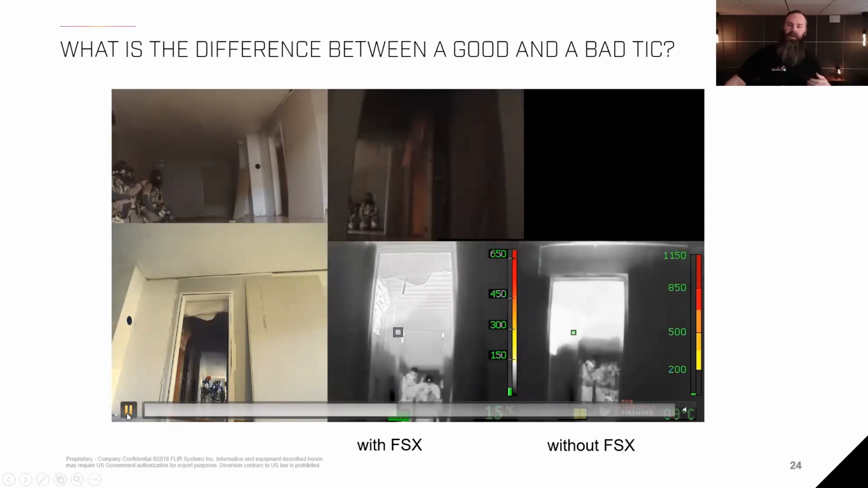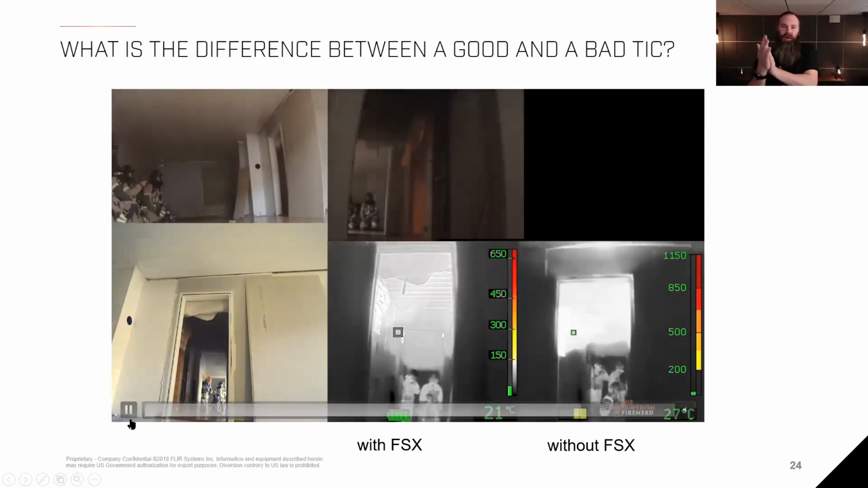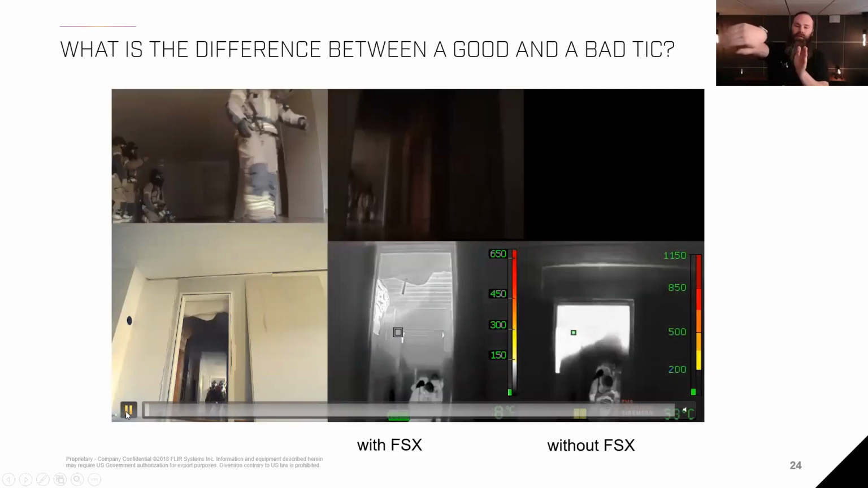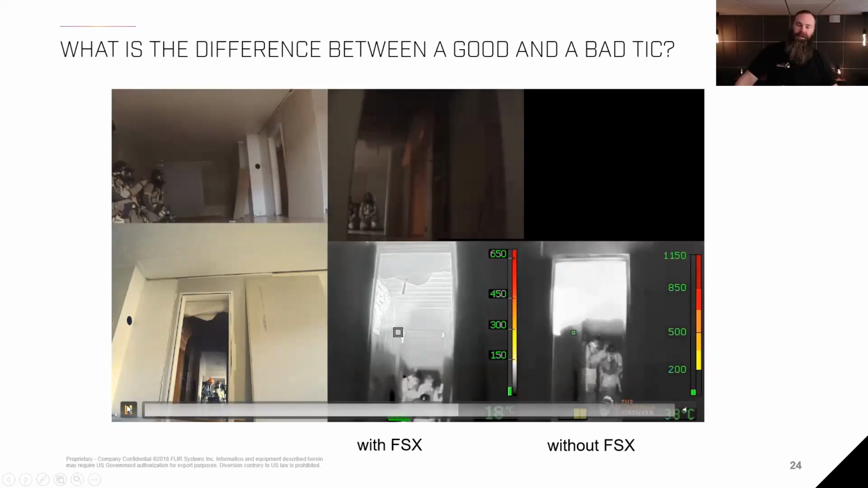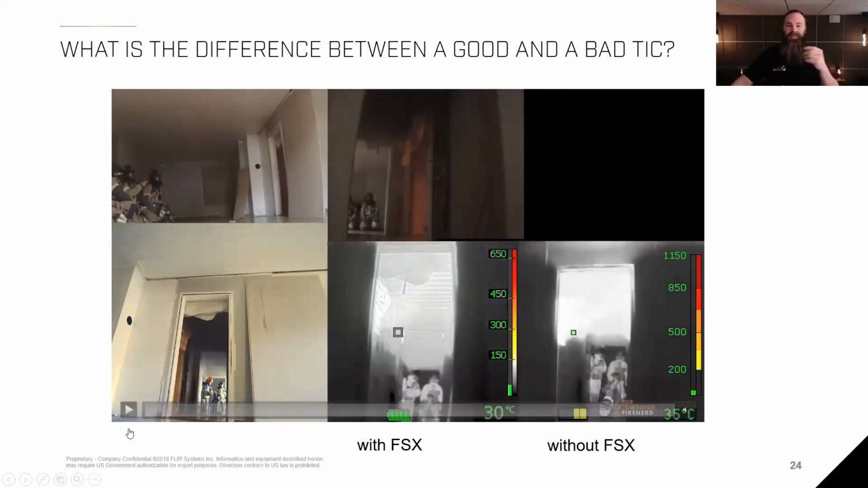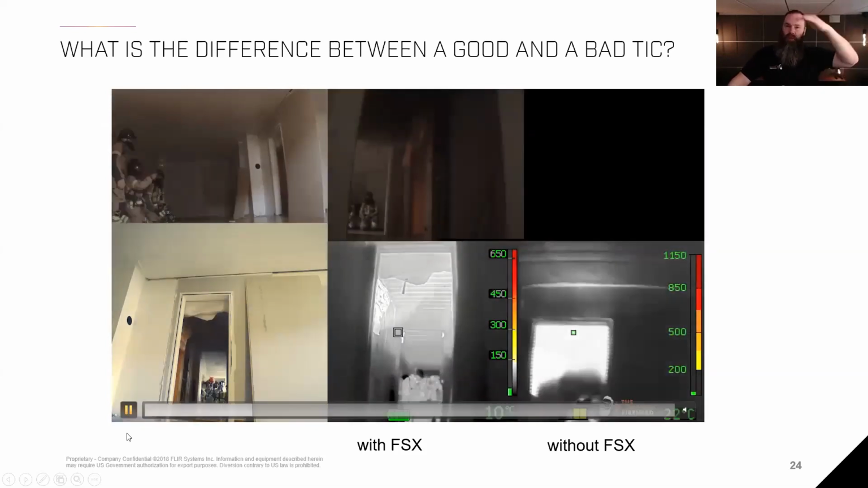fire compartment. And again, as a firefighter, I'm going to make that turn, and I need to assess where the fire is coming from. I know instantly it's going into that hallway to the left. With the camera on the right, I see a sloping plane. Maybe from that information I can judge that it's coming from the left, but I can't see with the same clarity how that smoke is flowing out of the compartment.